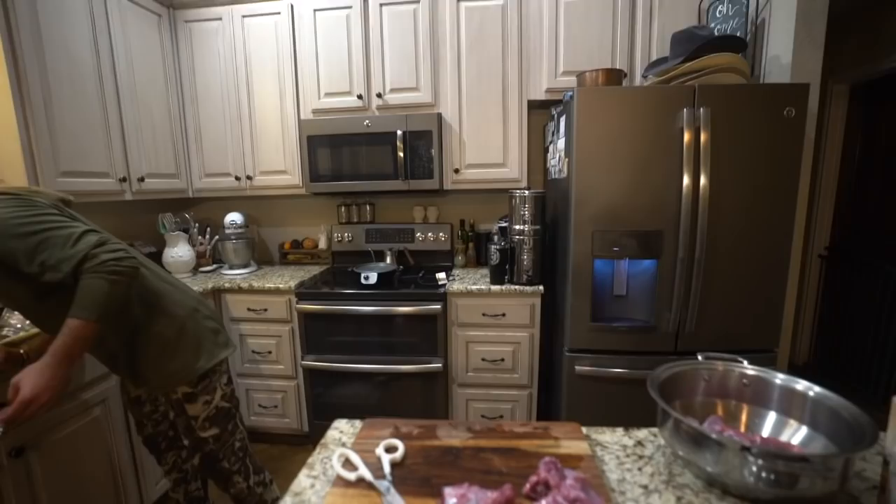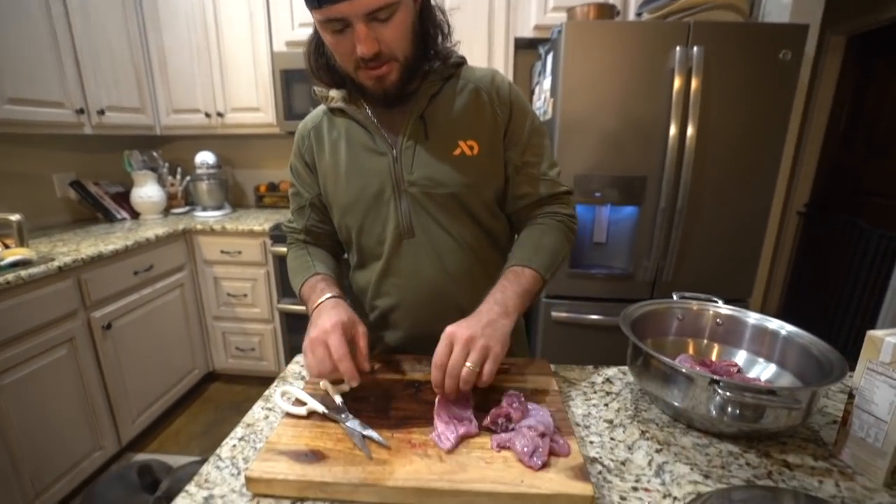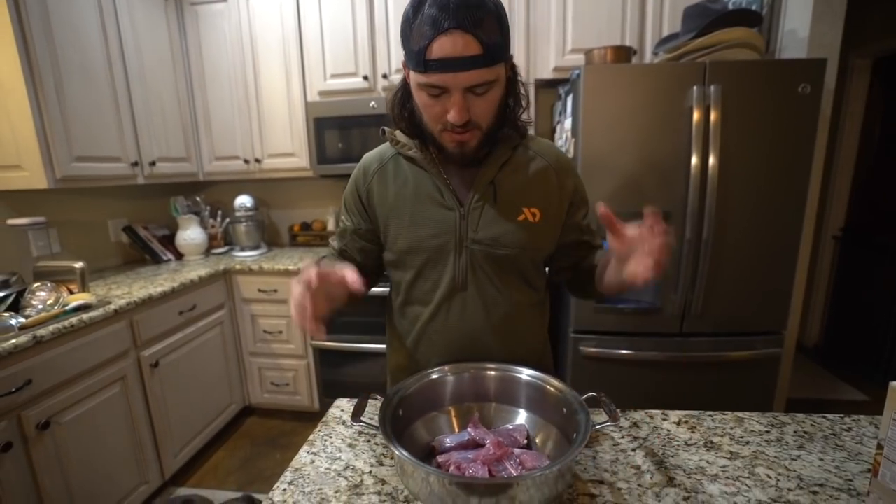That's good. All right, so the last few pieces going in. This is nothing but rib meat and that thin meat with a lot of sinew on it. So we're left with a nice hefty bowl of rabbit meat.